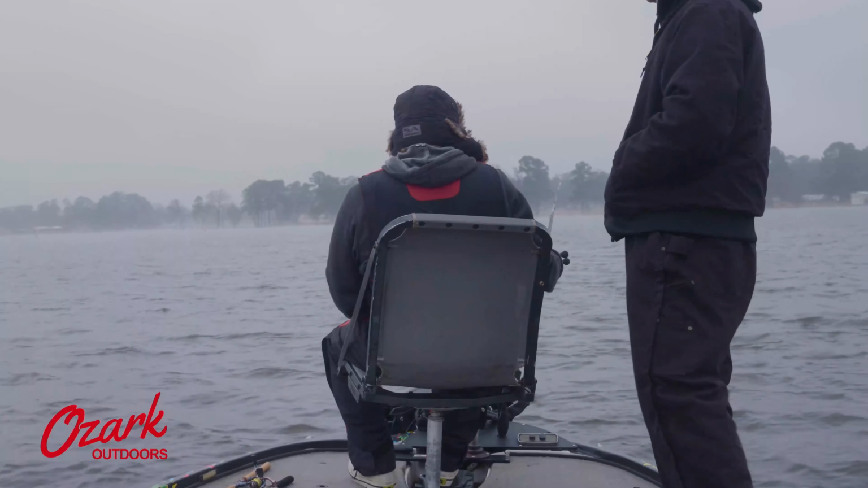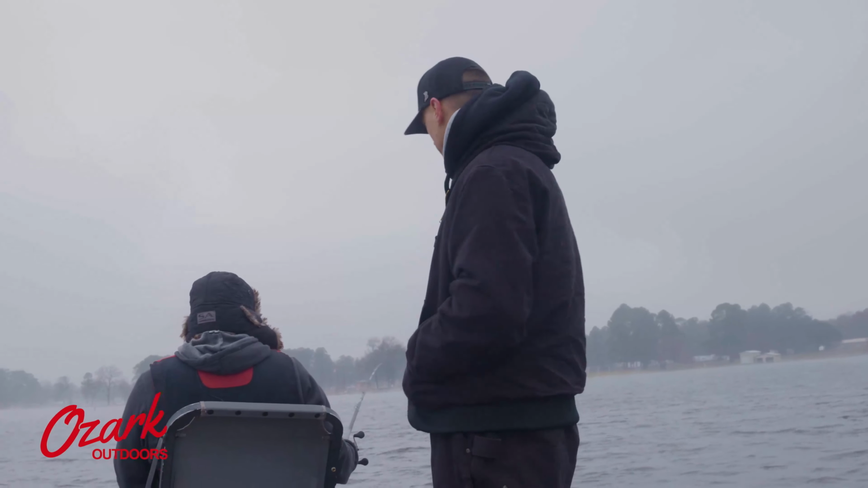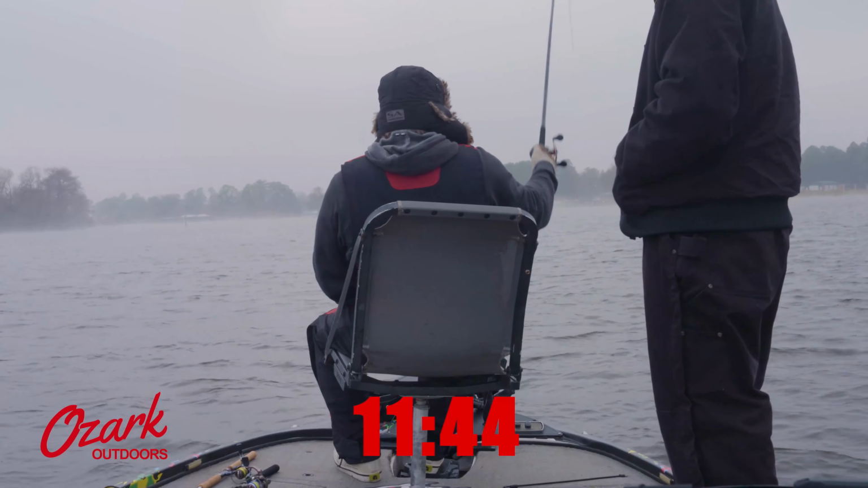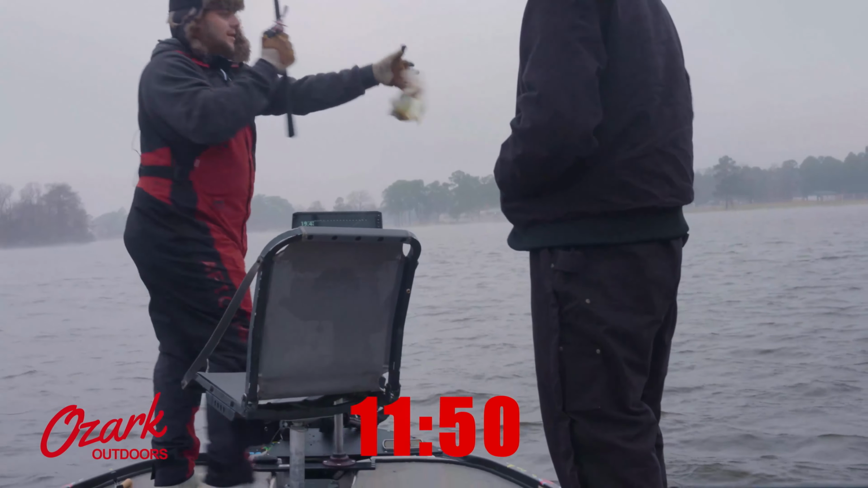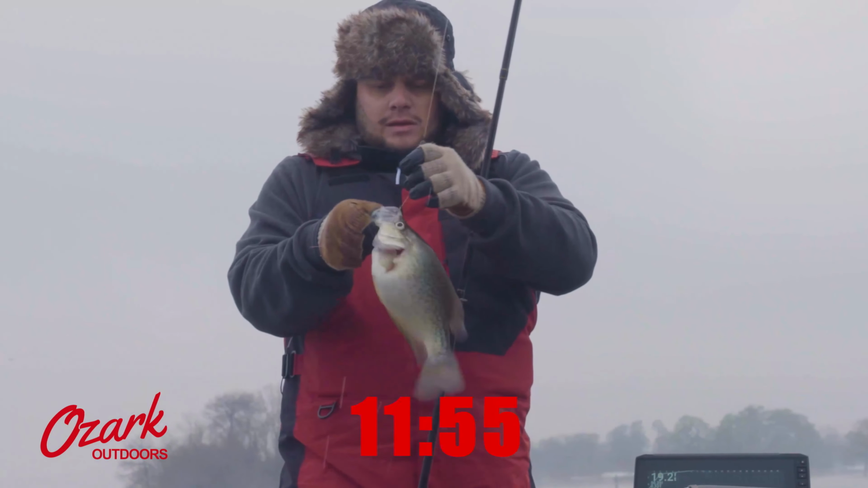Yeah. So we got a little breeze blowing in our face, chilling everything down. Nick's getting the nose of the boat heading right in. Starting to take notice. Come on, come on. He's got it. See what we got. Black crappie. That's strange out here in the middle. Not quite a 240.